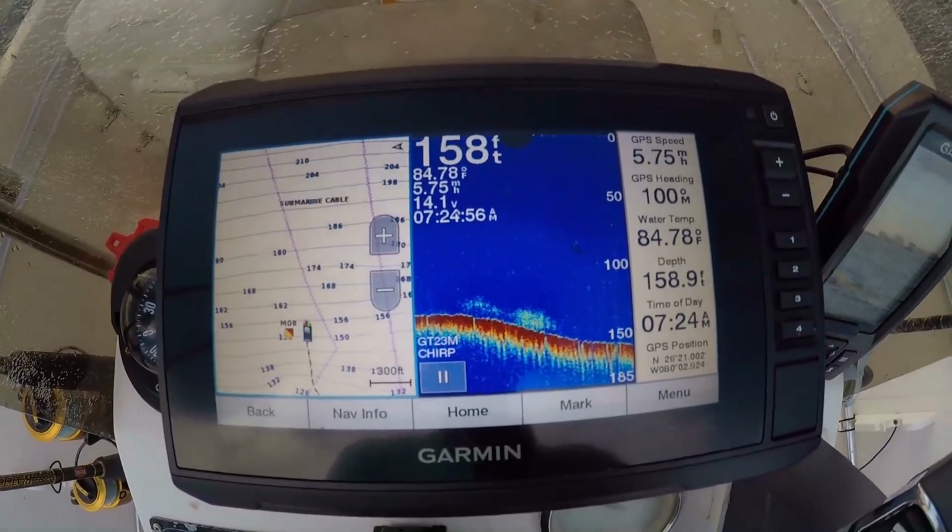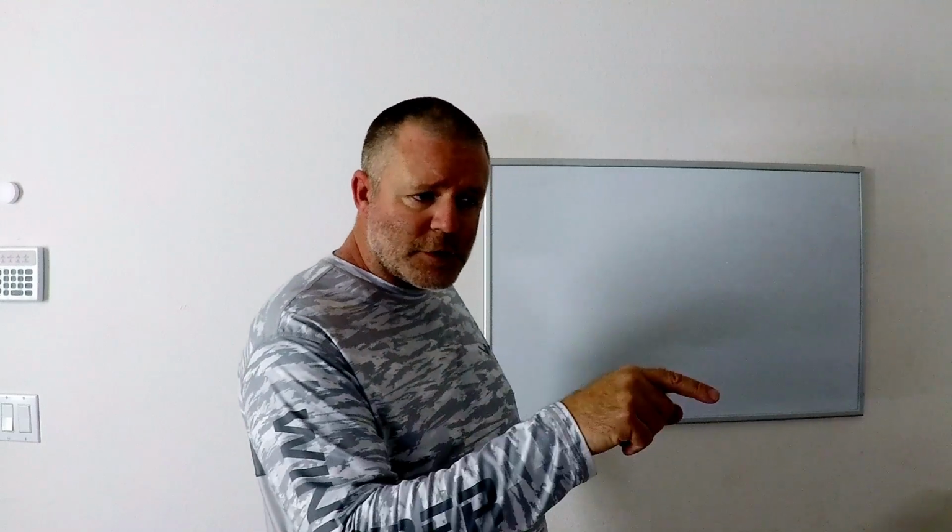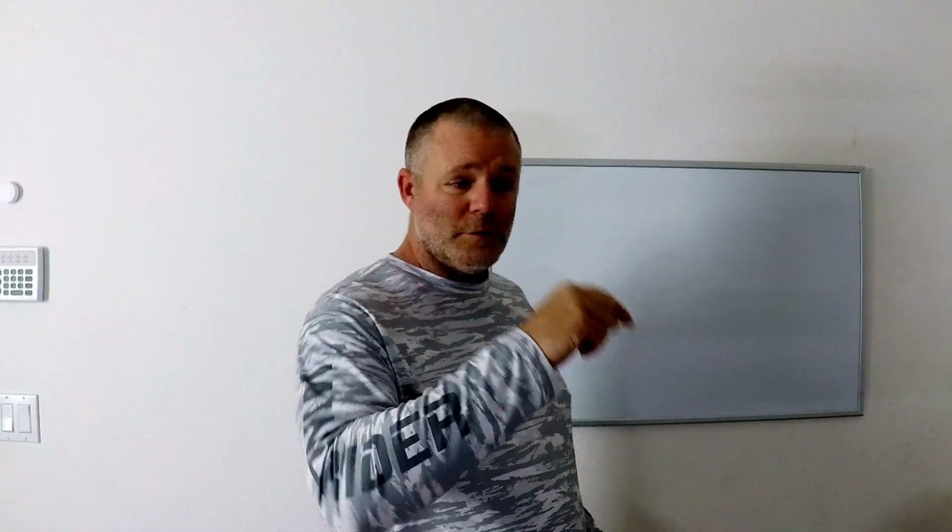Or let's say you did mark a small rock pile out in like 180 feet or something like that, but your marked waypoint on your GPS isn't very accurate. Look at your coastline. Do you see any landmarks that you can use? Are you close enough to see landmarks? And if you don't, be sure to mark it again on your GPS so that you can have an accurate waypoint reading.